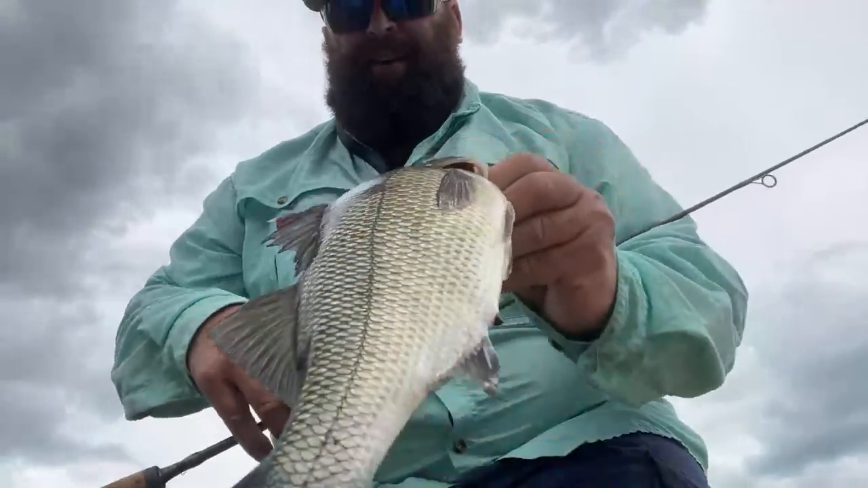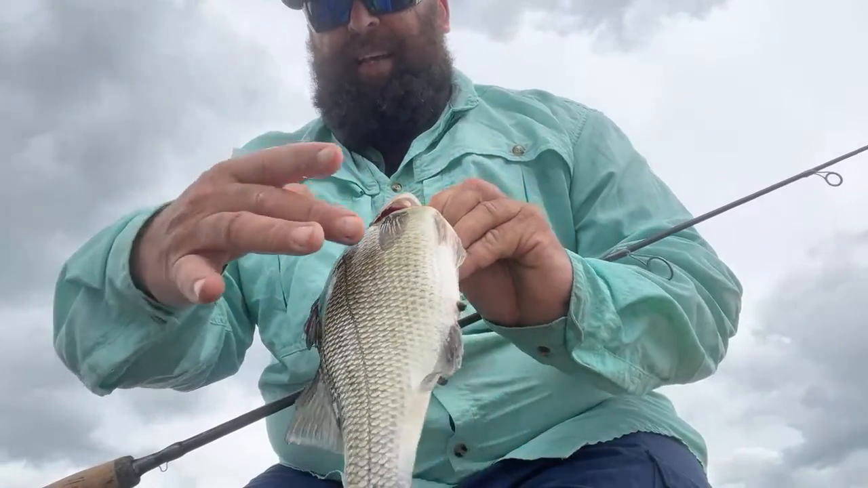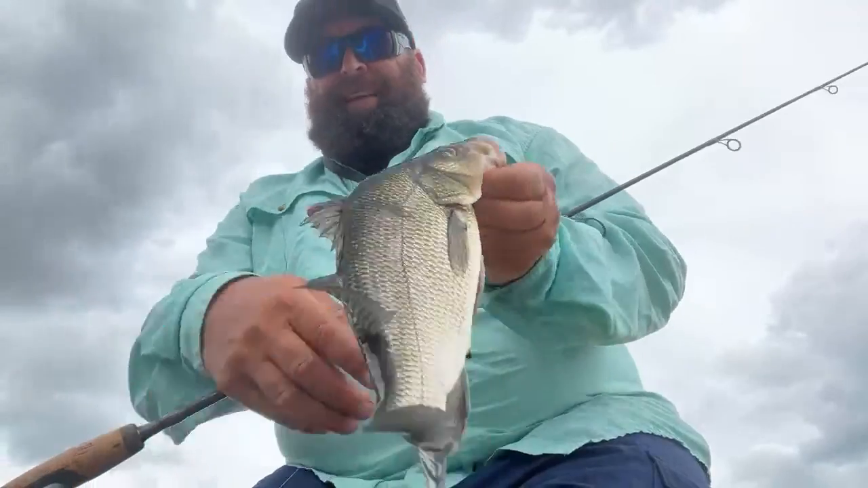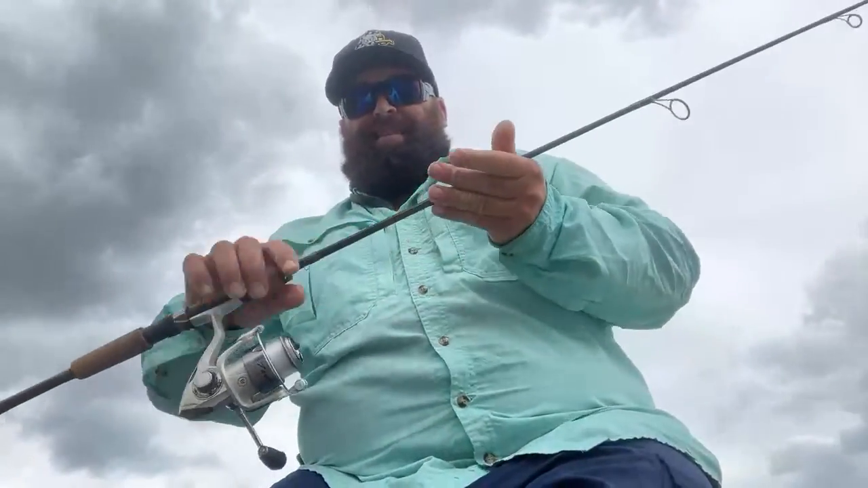And you don't want to get hit by those. They also have a needle right here on the end of the gill plate. They have needles on every fin. These things are sharp. Careful how you handle them. But we'll throw him back and catch a couple more for you.